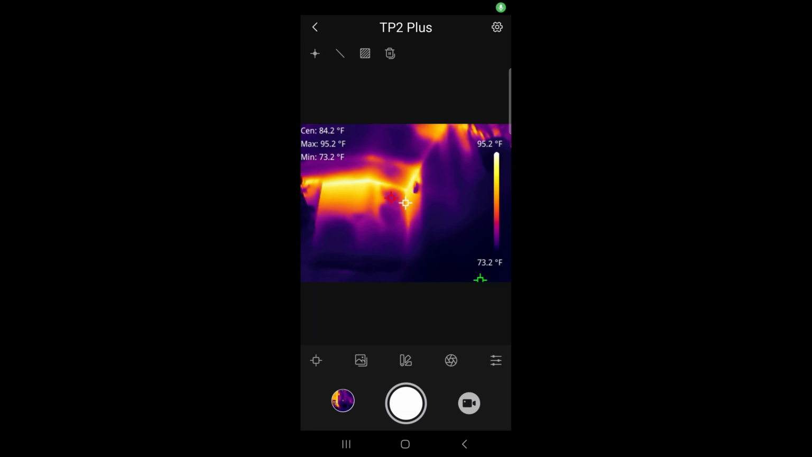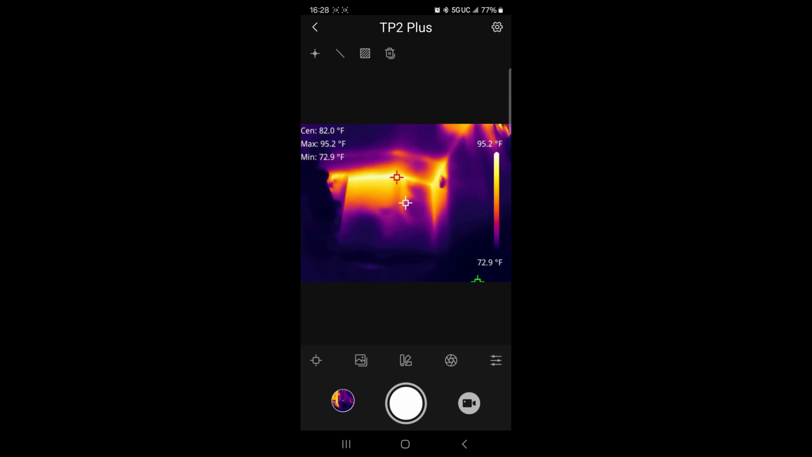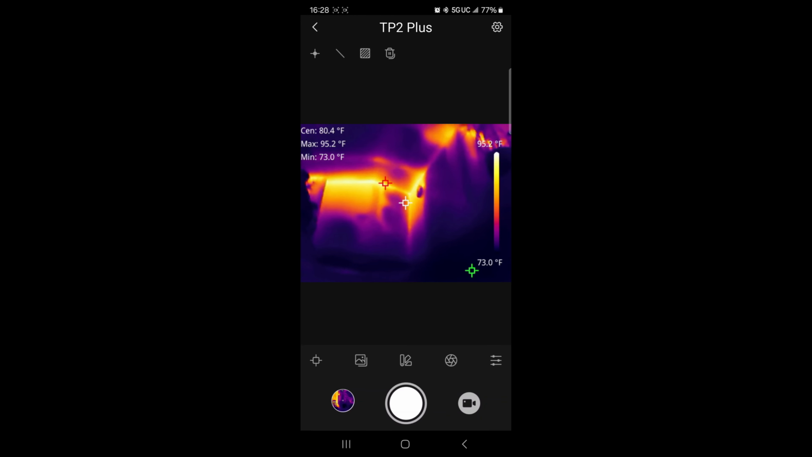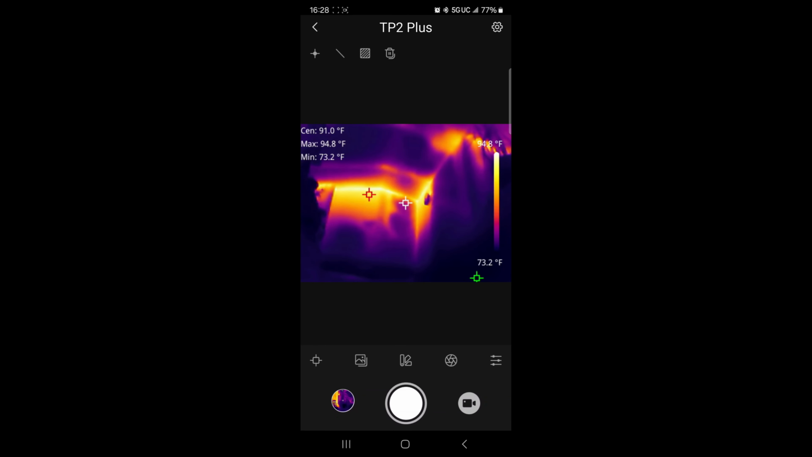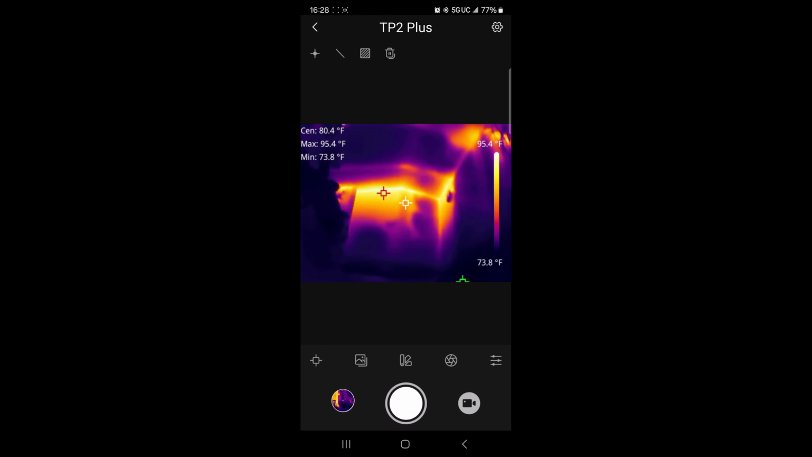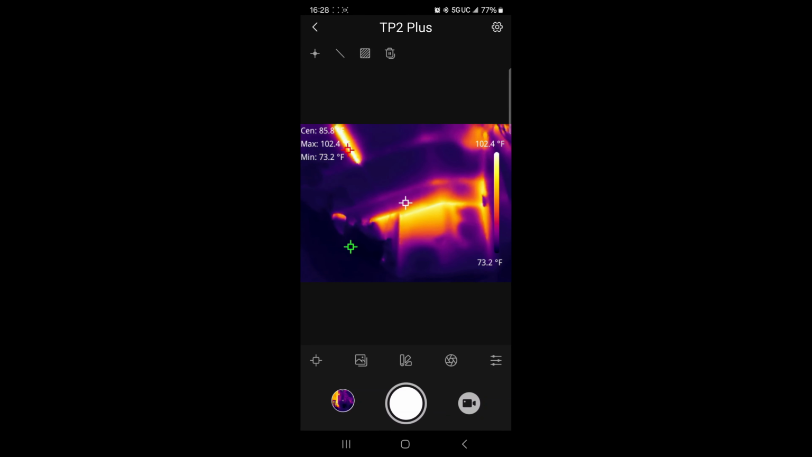And as you see here, where the cathedral ceiling goes up, the little walls above 8 feet, they definitely did not insulate that well. And so now with this camera, I'm able to identify these hot spots and we'll be able to go up there and get that insulated, and that will definitely be saving me money for years to come.